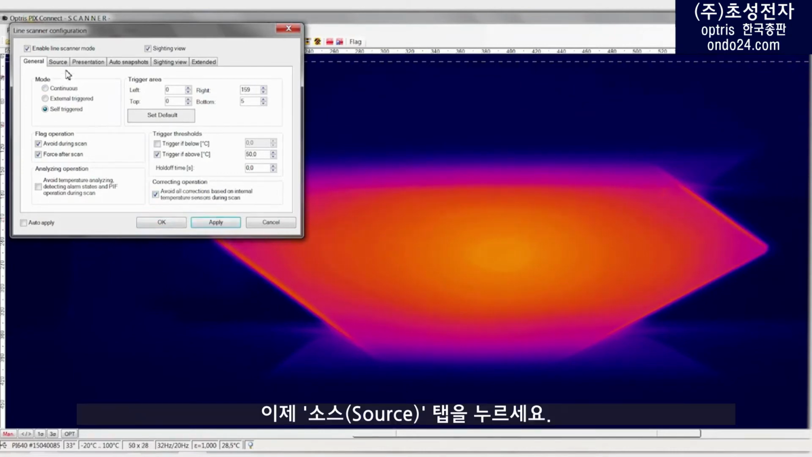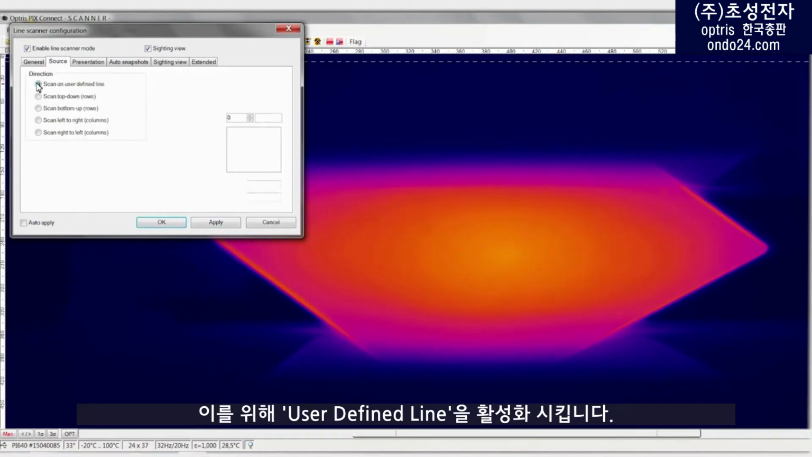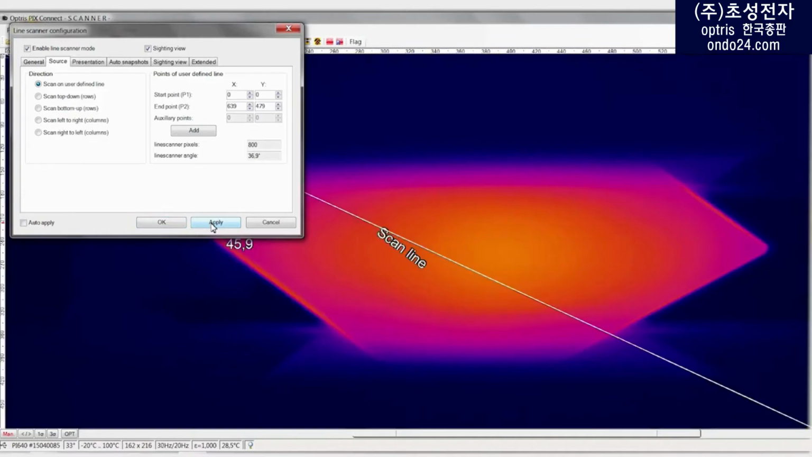Now select the Source tab. For our line scan, we will use a self-defined line. To do so, activate the point Scan on User-Defined Line. Click on Apply and OK.